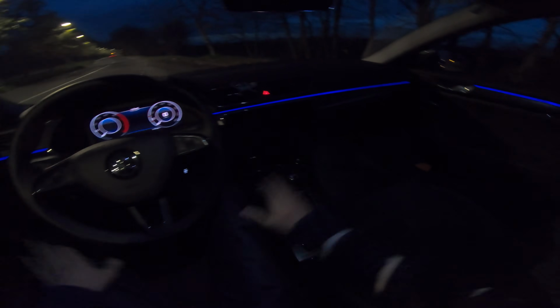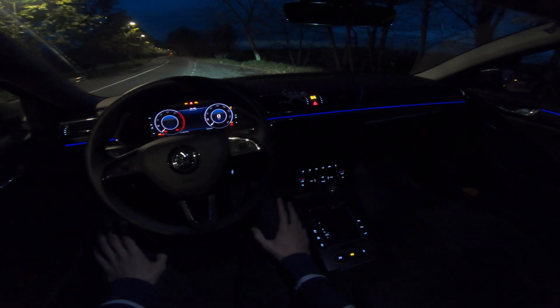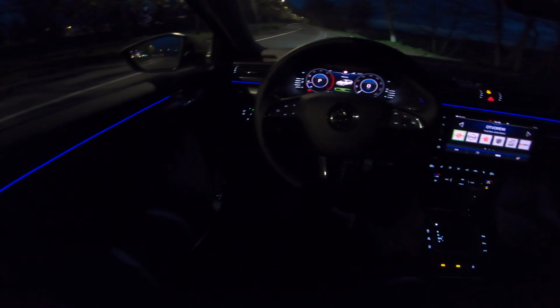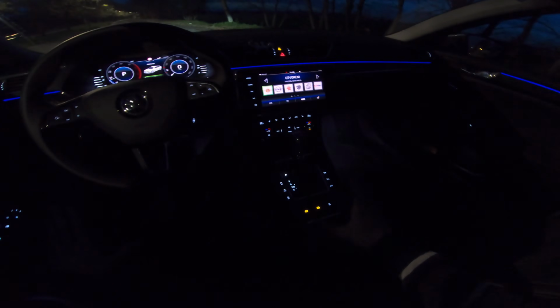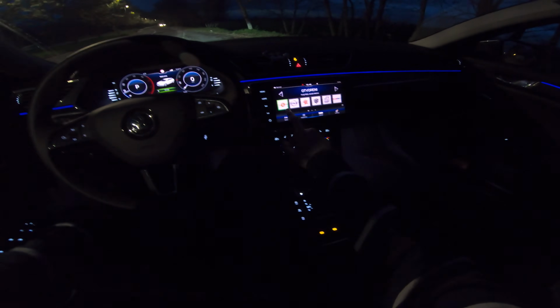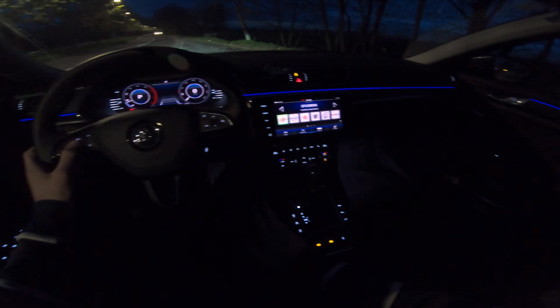Inside, ambient lightens up. If you turn on the ignition, everything else lightens up, like white buttons. So it's pretty nice, it's pretty simple. We're just gonna focus on the infotainment a little bit and the radio.